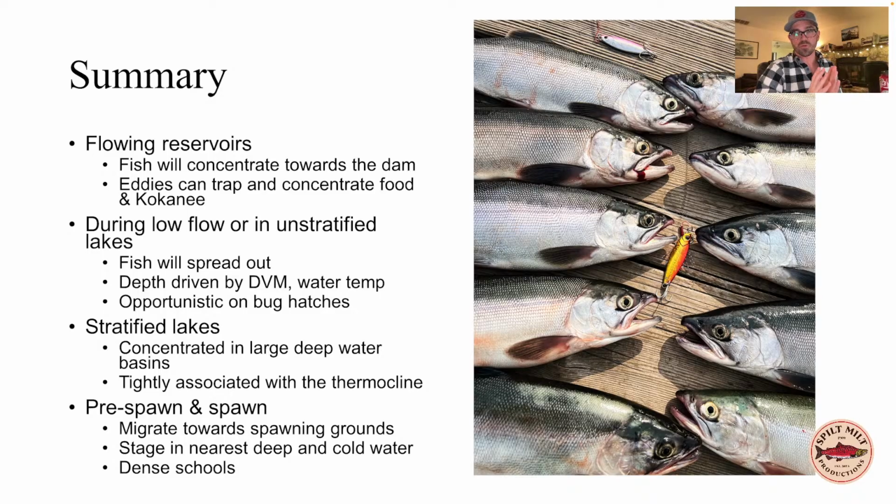Kokanee are a little more picky when it comes to temperature, and this is why, especially when I'm fishing some of the lakes around here in Okanagan County that get a lot of rainbow trout plants, guys are catching rainbows, and they ask why am I not catching kokanee. I just say just go a little bit deeper. You've always got to punch through that rainbow trout layer.